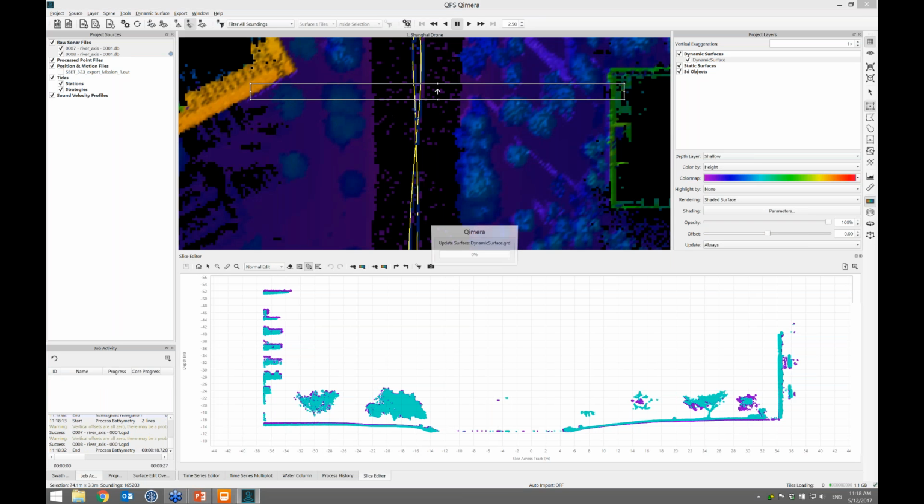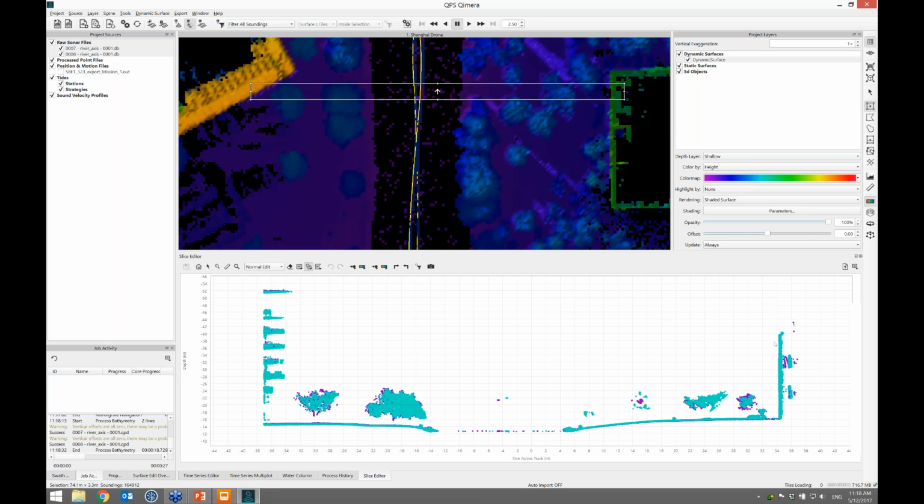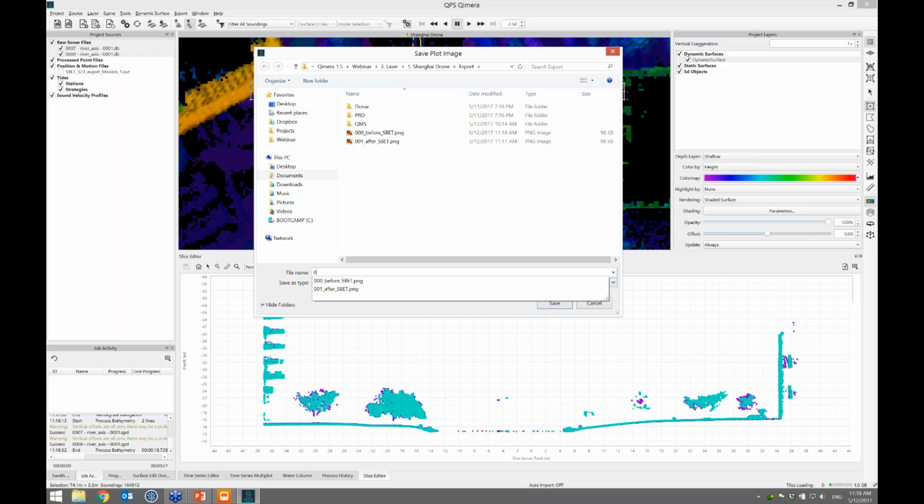And that triggers now. And what we'll see, hopefully, is a little bit better agreement. You see these balconies on the building. Hopefully, these will line up a little bit better after the application of the calibration. Sure enough, they do. And let's just grab a last image here, save to image under the context menu. 002 after calibration applied.